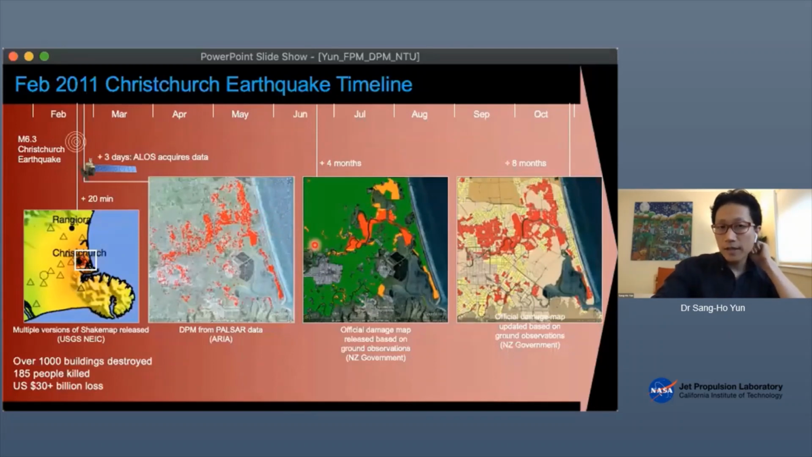And guess what? Another 4 months later, they updated the map. Now, combining also the observation of the ground damage. This was mostly house damage. Now you can see even closer, even higher spatial correlation between this radar-driven product and the ground observation-based map. So that was quite encouraging.